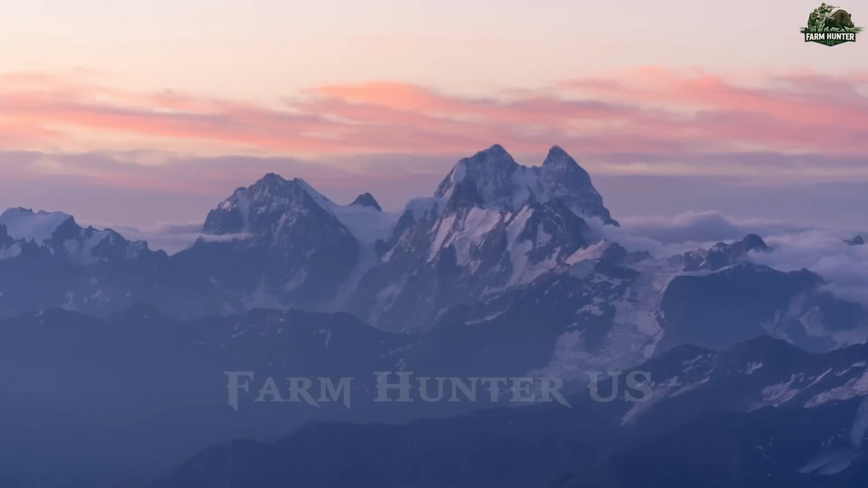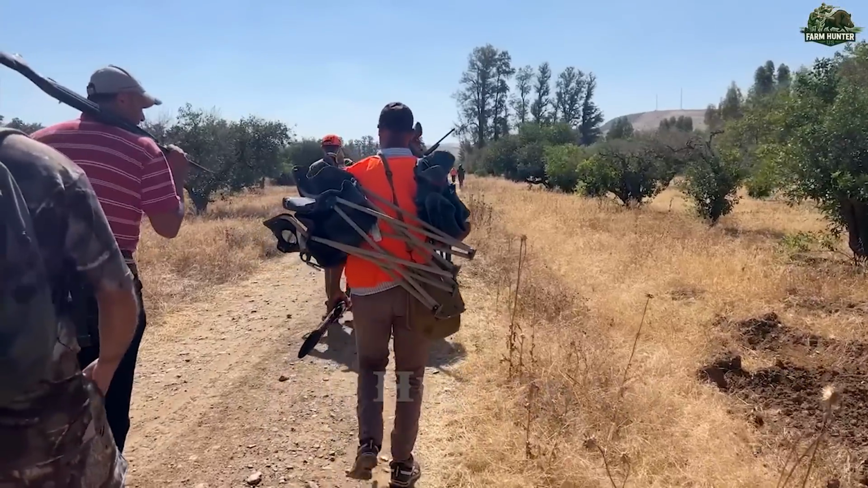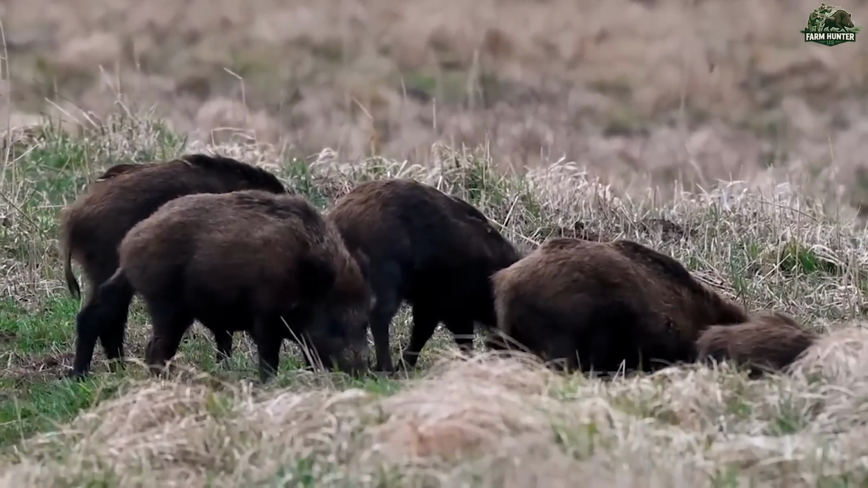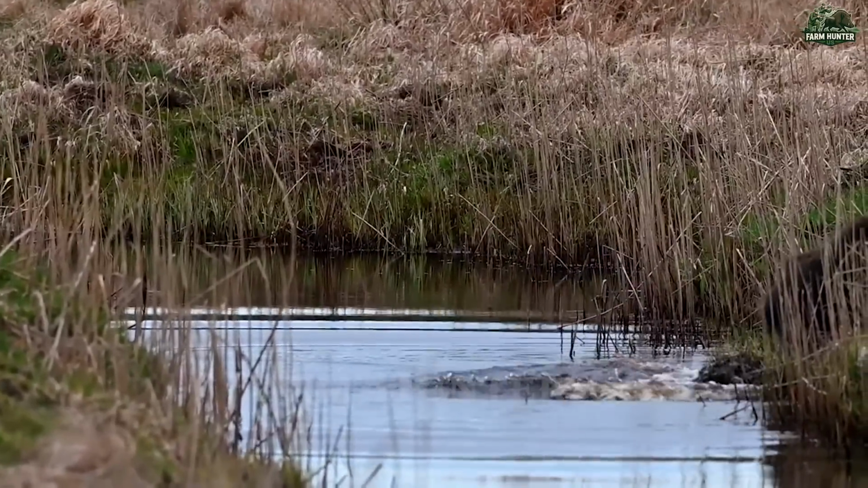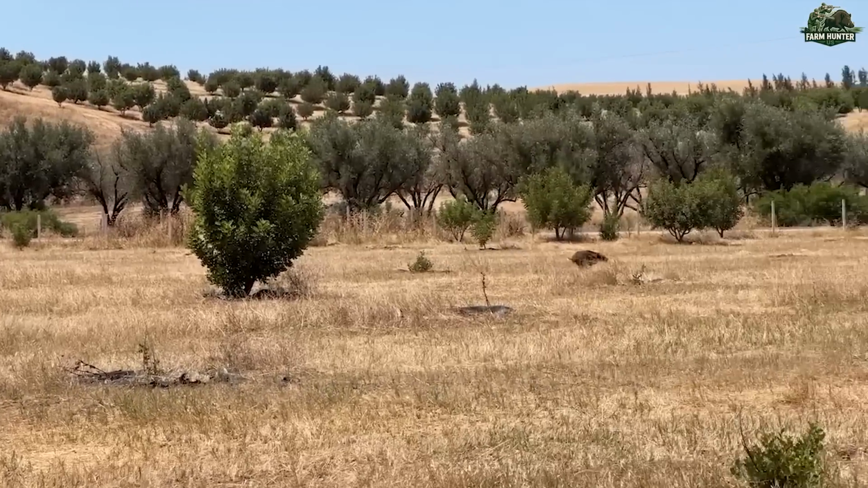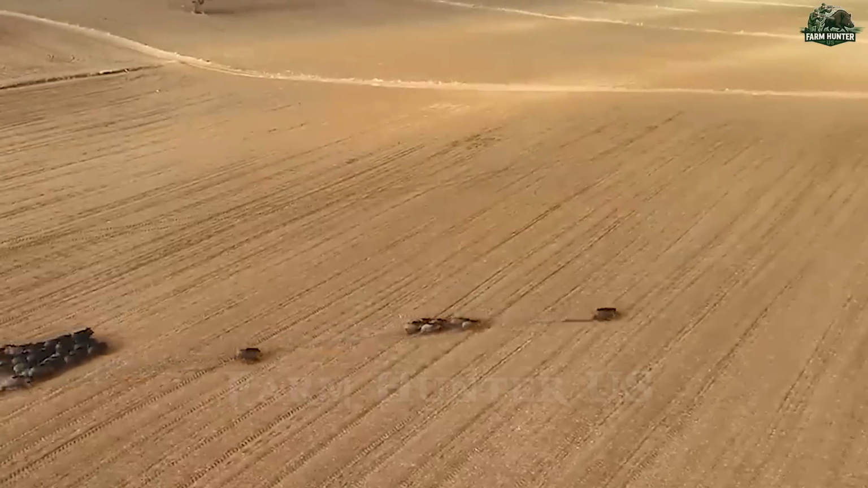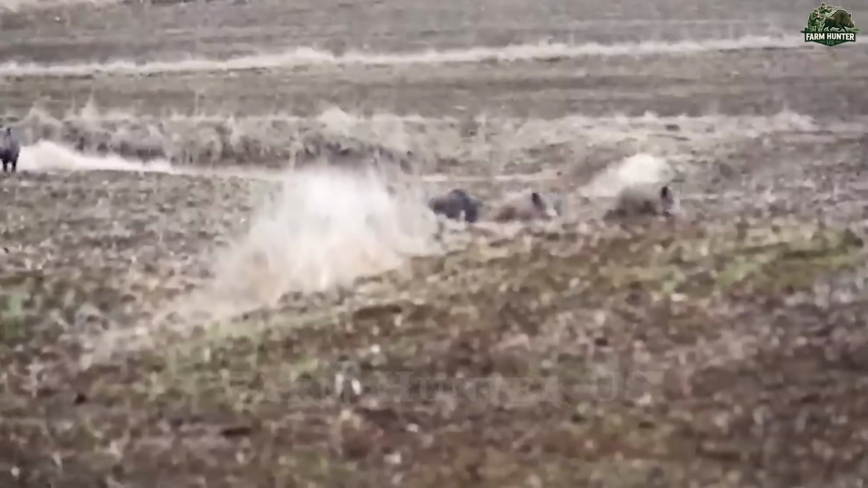The sky was still a deep gray when we set off, our boots crunching over wet earth as we approached the foot of the towering mountain. Recent rains had soaked the forest floor, and the dense underbrush still glistened with dew, perfect conditions for wild boars to lie low. These creatures often take shelter in thick vegetation after rain, making this rugged terrain their ideal hiding ground.